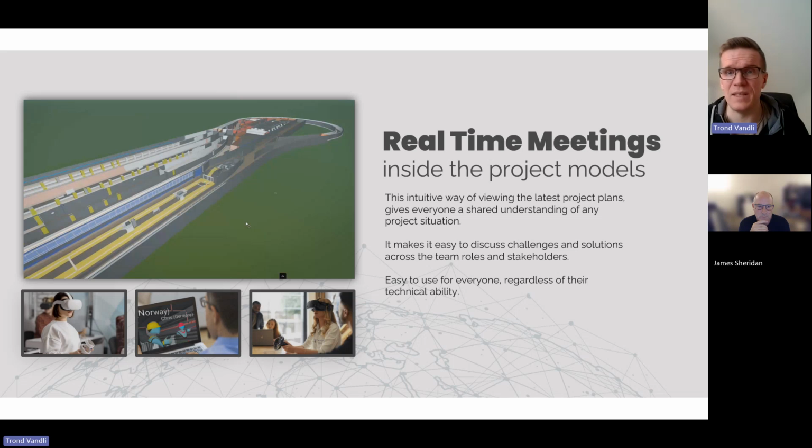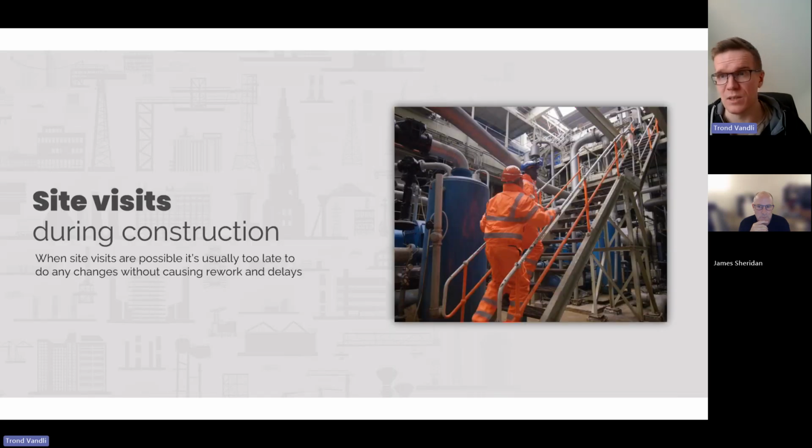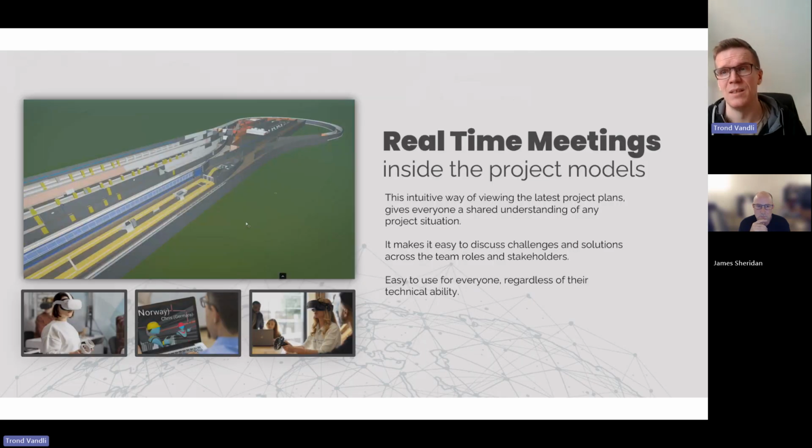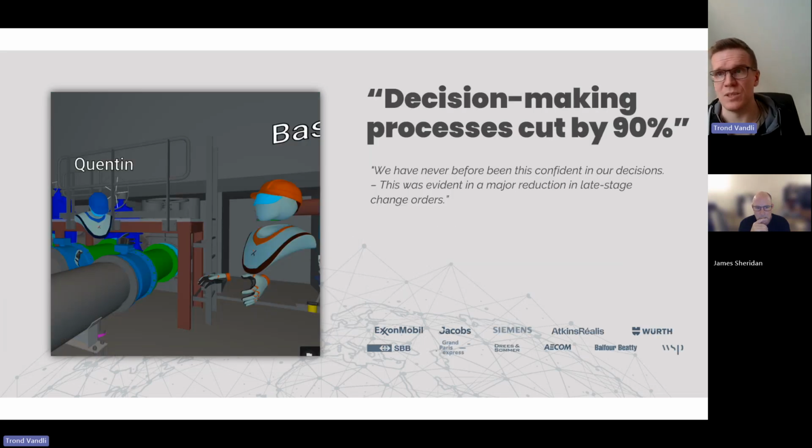We have many reference customers who have gone from this way of involving people and doing design reviews to using Vrex to do the reviews inside the models. They report that not only are they able to cut decision-making processes by 90%, but they've also never been more confident in the decisions they make in the project.